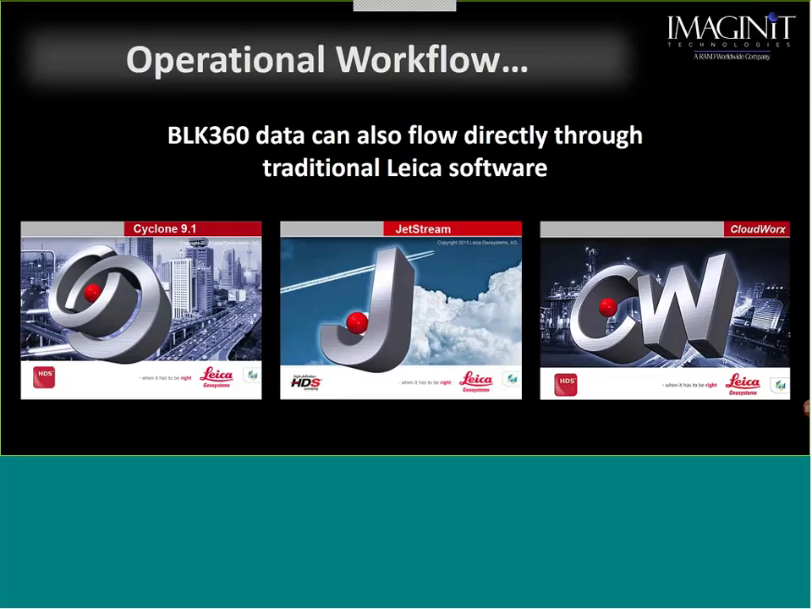Whereas with the Leica software, Cyclone or Register 360, I am able to turn that unit on when I get back to the office, turn on the software, turn on the unit, use your Windows wireless connection, and connect your laptop to that BLK. At which point I can then wirelessly download that data into the Leica software.